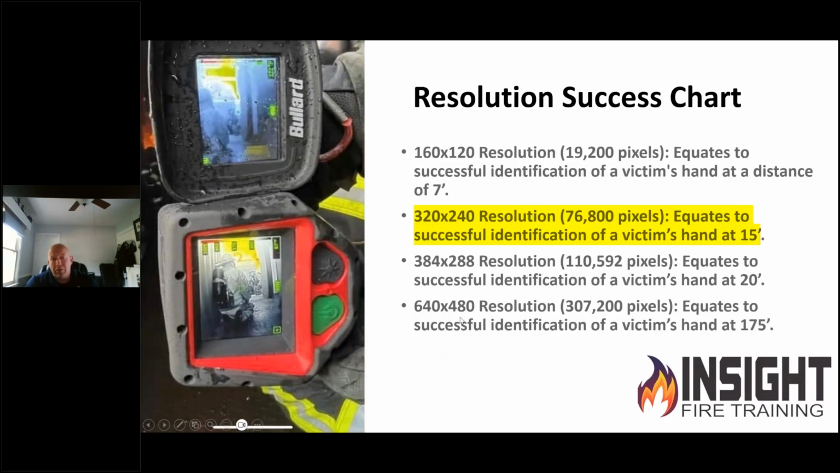When we talk about resolution, many of you who are family members who have kids and family, everybody loves to watch a good movie with their family. Well, you want a high resolution TV where everybody can crowd around at a decent distance. You don't want to sit 3 feet from the TV trying to see detail. Same thing when you're looking down the hallway at a fire. Any camera out there that claims 320 by 240 is going to meet the standard that NFPA requires for the most part, but what you want to look at is how clear is that image?